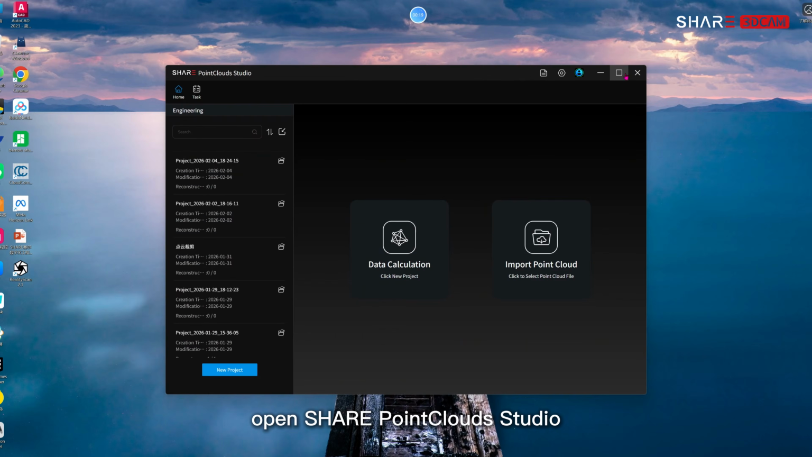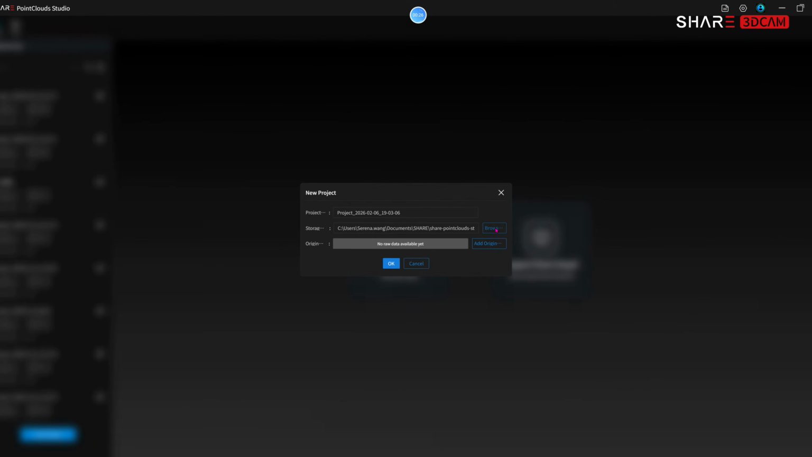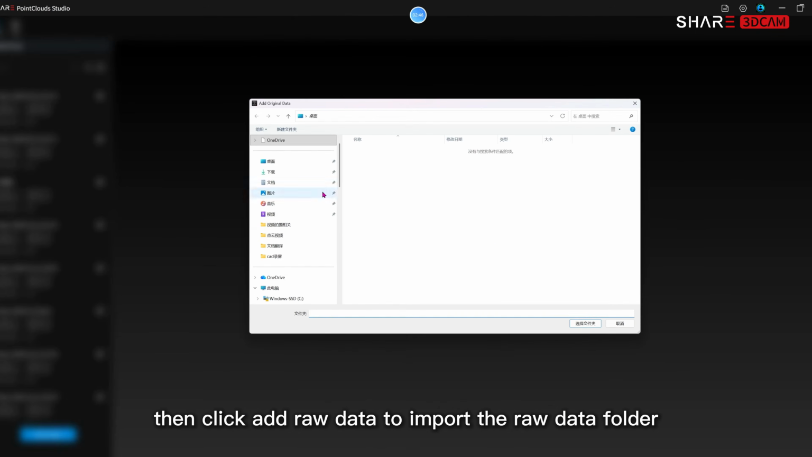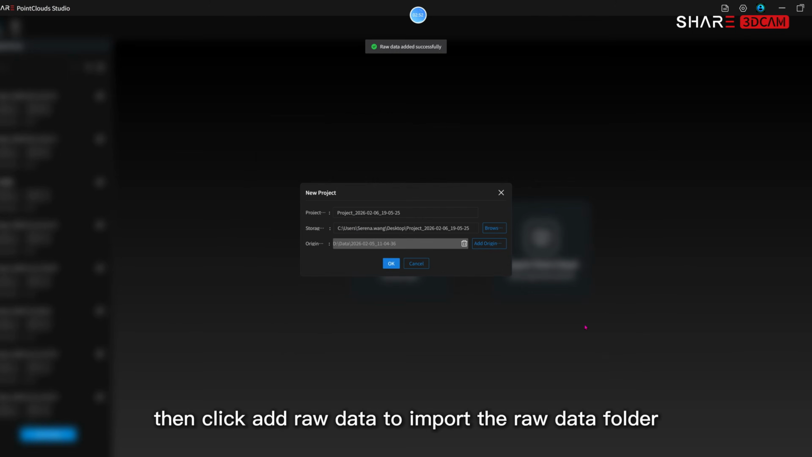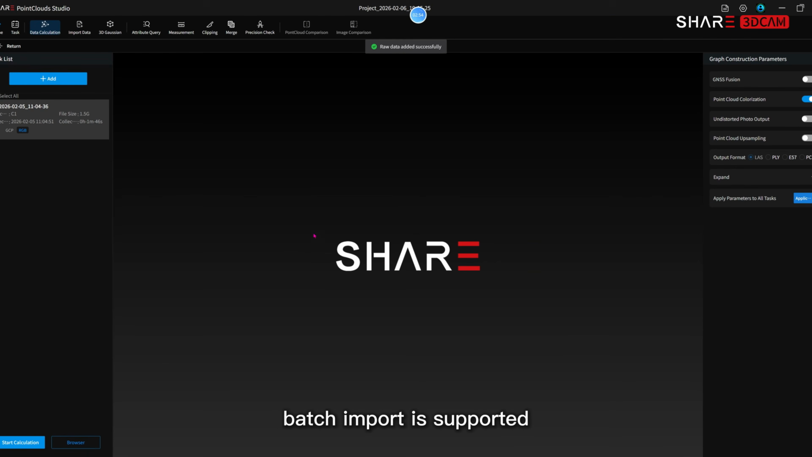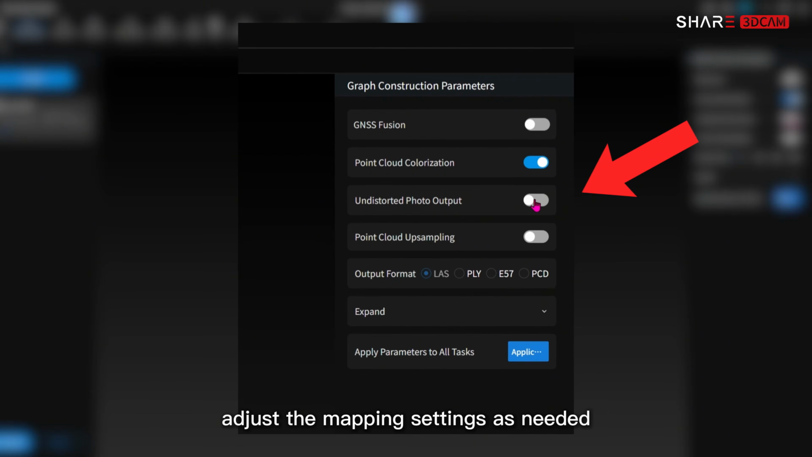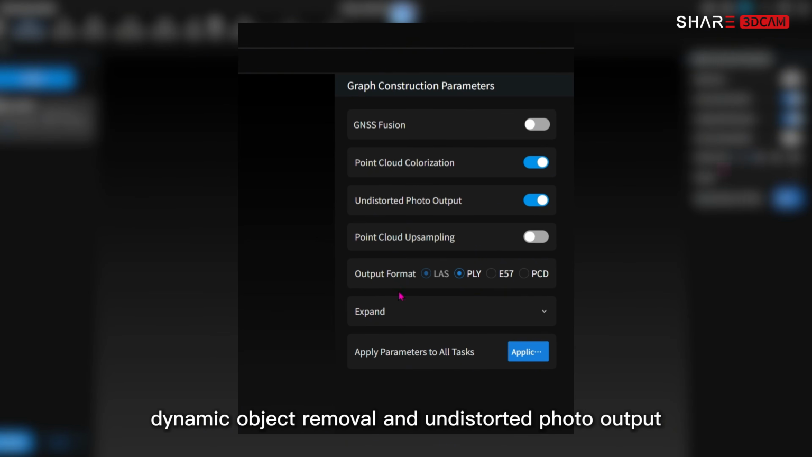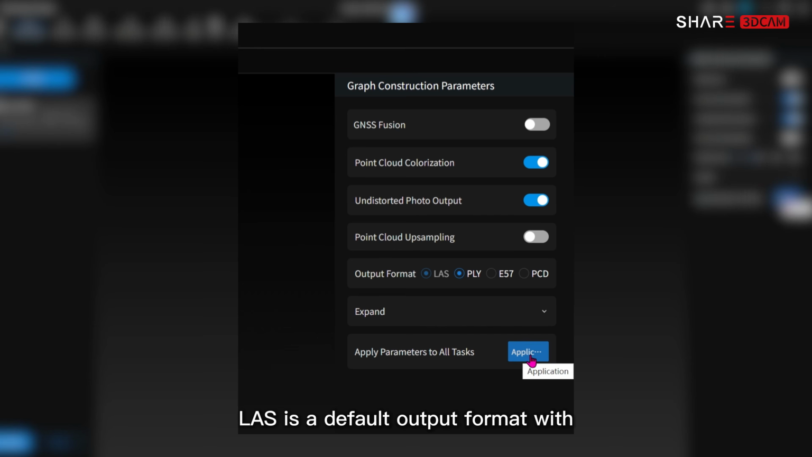Open SHARE PointClouds Studio and click New Project. Set the project name and storage path. Then click Add Raw Data to import the raw data folder. Batch import is supported. Adjust the mapping settings as needed, such as colorization, dynamic object removal, and undistorted photo output. Last is the default output format with optional PLY and PCD support, and settings can be applied to all tasks.